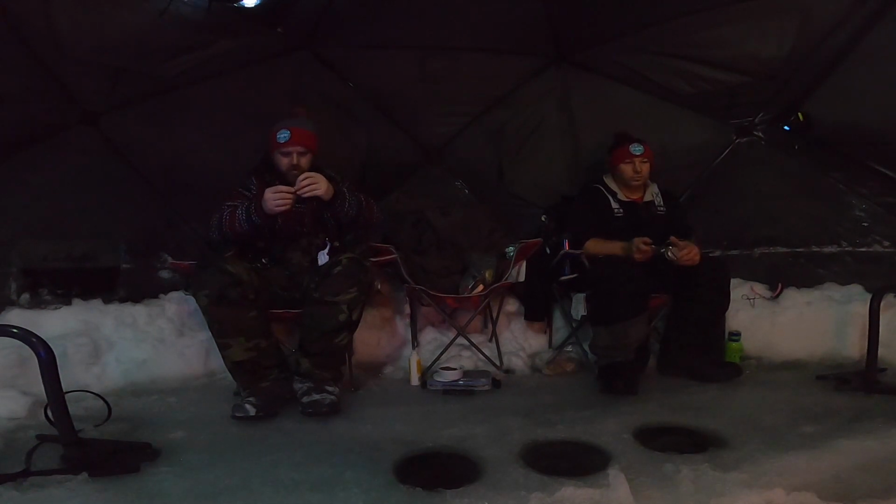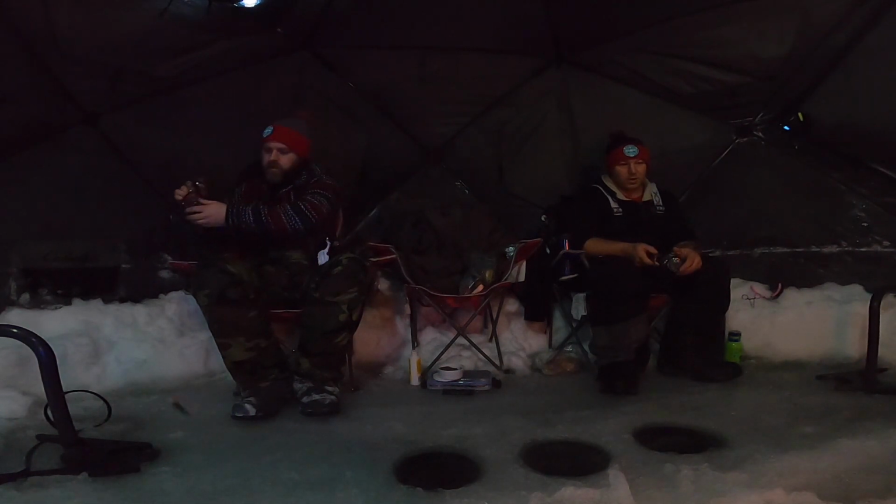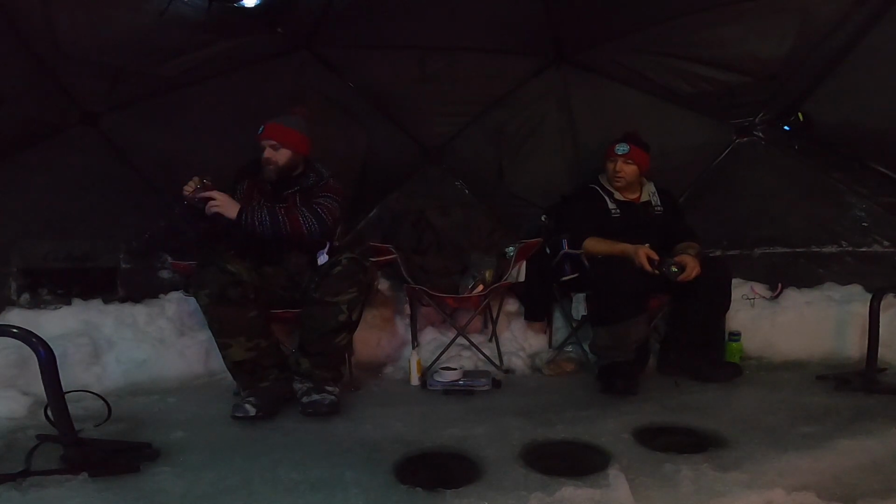This one here is like a Northland's eyeball jig with a crack and glow stick, tipped with a minnow and a stinger hook. So we'll just let this bad boy sit about a foot off the bottom, and maybe something will come along and grab it.